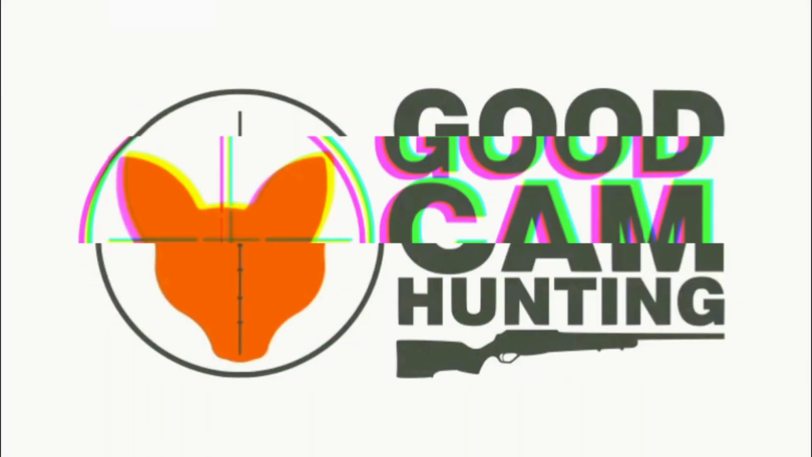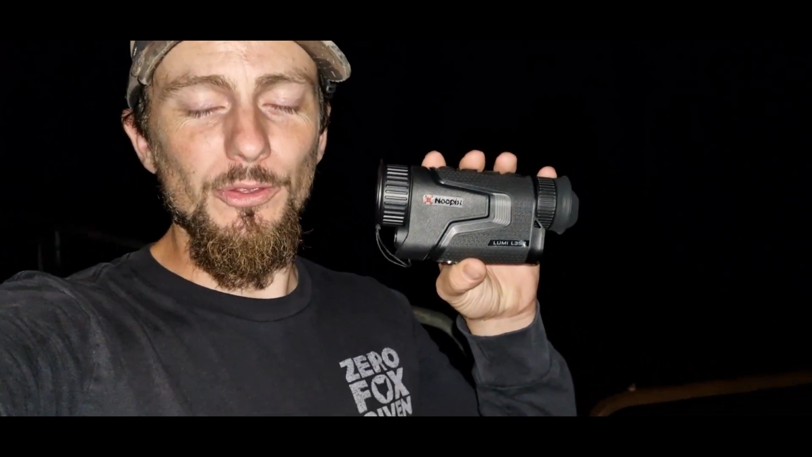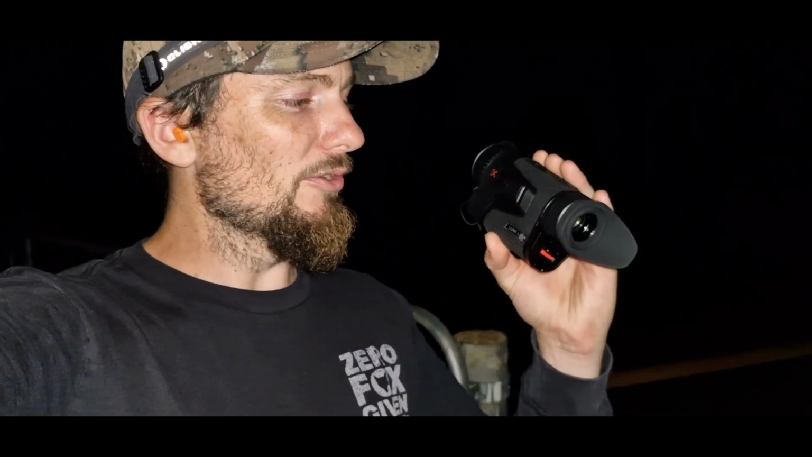G'day everyone, back out again on the paddocks, and tonight I have with me the new Nocpix Lumi L35R. It's like the second or third time I've tried to say Lumi L35R and I don't know why, I just cannot get the words out. So yeah, running the new Nocpix Lumi L35R tonight. The R is rangefinder. This is one of the new models of Lumi with the rangefinder built into them.